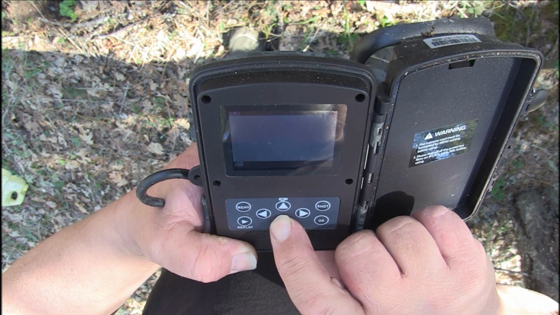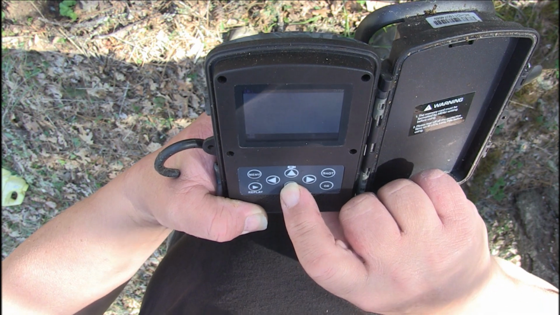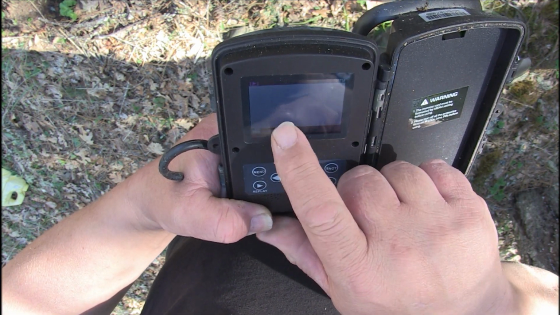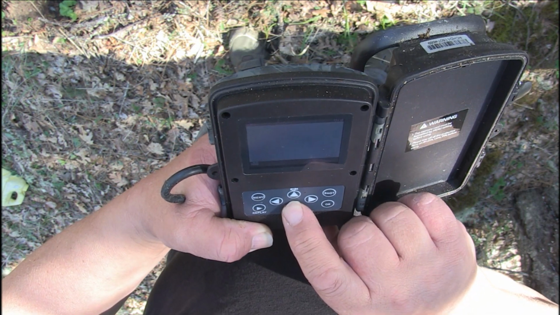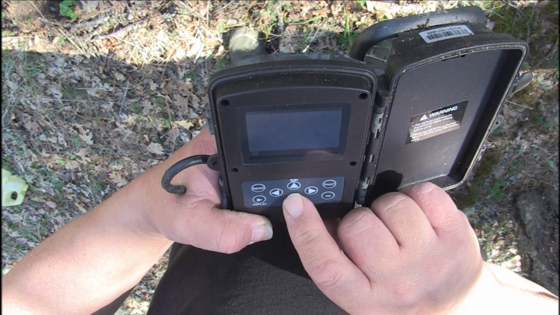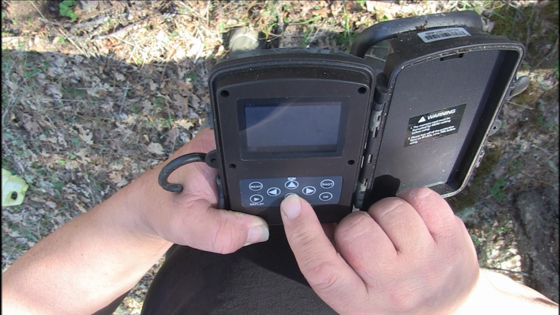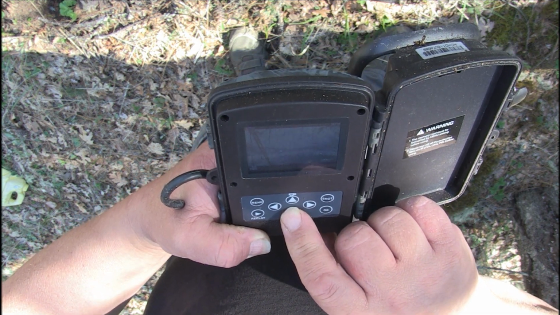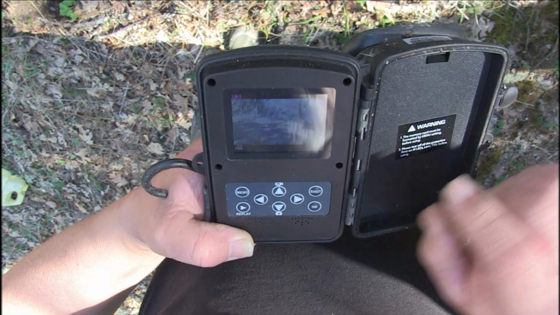We have some action here. Not sure what I'm seeing. Ooh, there's some eyeballs right there. We'll see it better when we put it on the computer. There's 7 images this caught. Or 9, excuse me. There was 9 images.